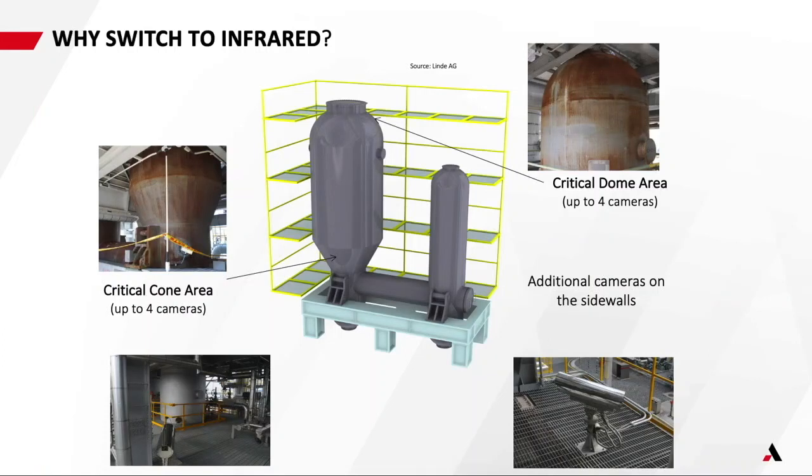So this is a typical installation on a gasifier. We target those two critical areas, the dome area and then the cone area. The good thing about that is that there are generally walkways and handrails, poles that we can mount our equipment to, or if we want to put it on the walkway, we can. And then we've got a variety of accessories to mount those cameras, and then we can put additional cameras on the sidewalls as well. We monitor those areas, in this case with 8 cameras, and then that data is fed into the asset monitoring system.